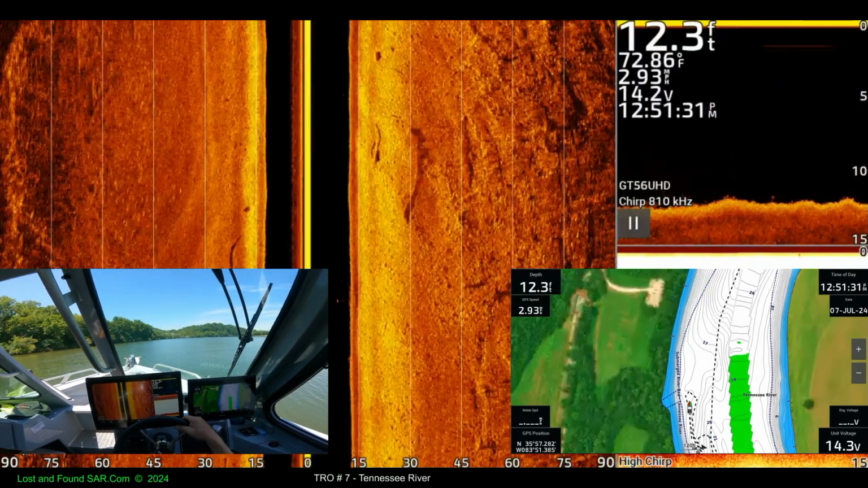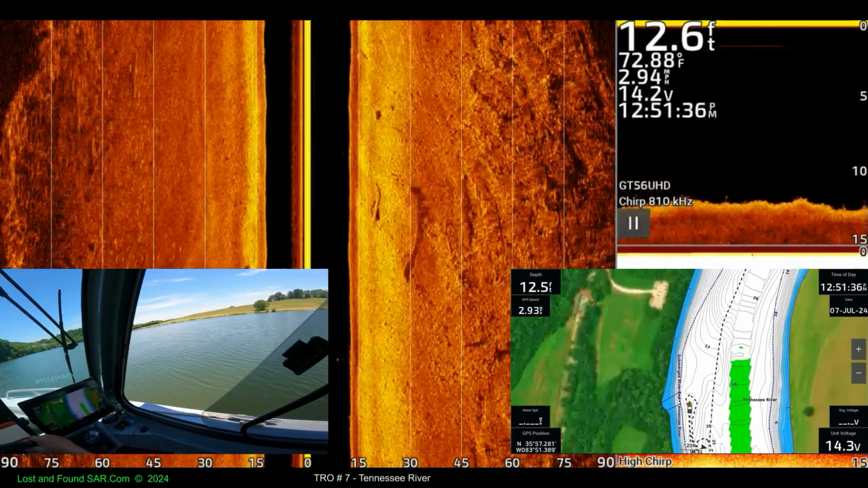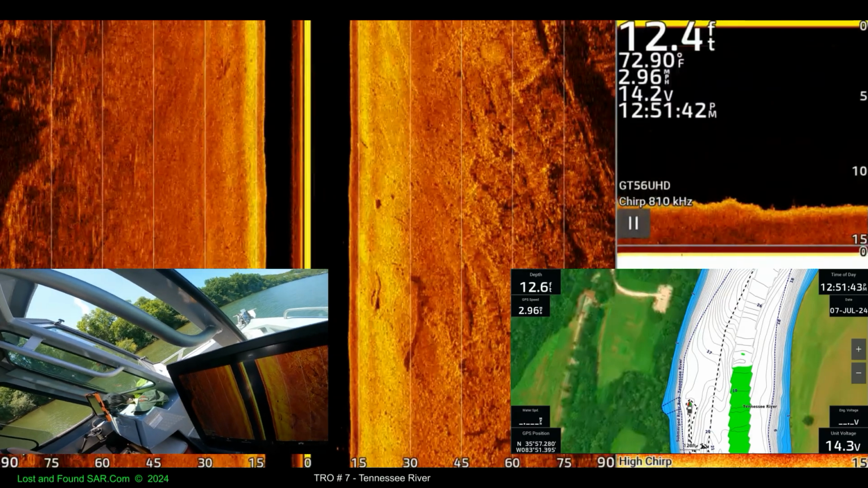Hard to find some shade at high noon. Yeah. About 1 o'clock now. Find a place. Sun's about over here, I think.